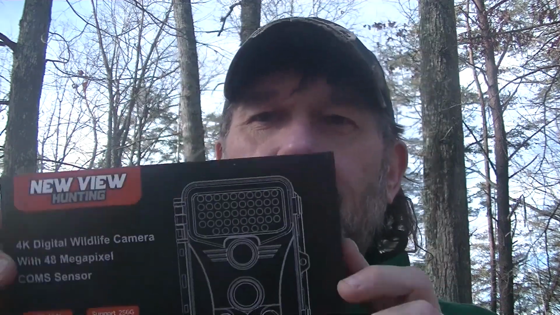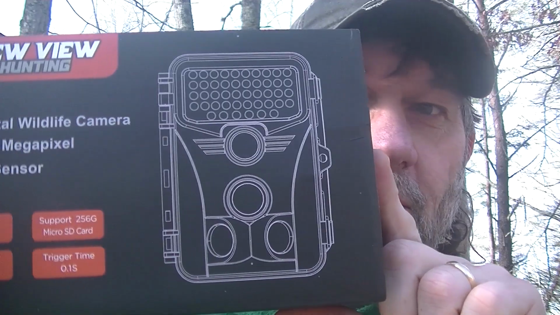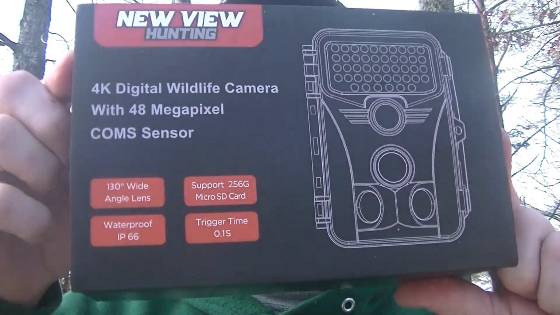Got a couple of cameras in the mail. This is the NuView. Sorry, the sun's glaring right into my camera. The NuView Hunting, and I will say I am not associated with them whatsoever.